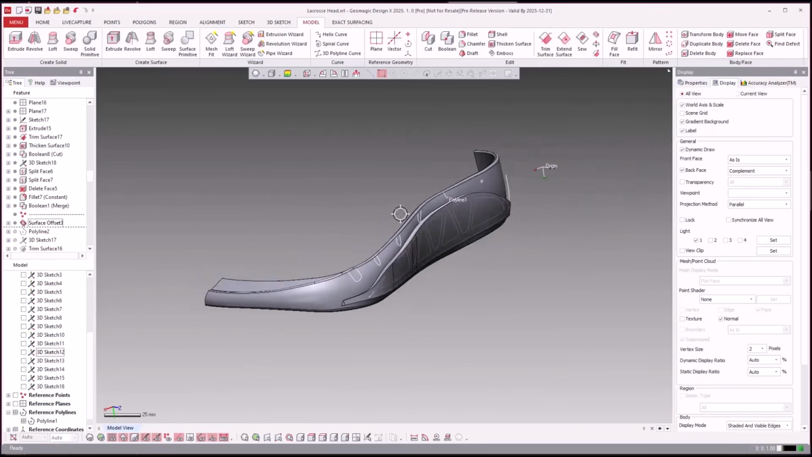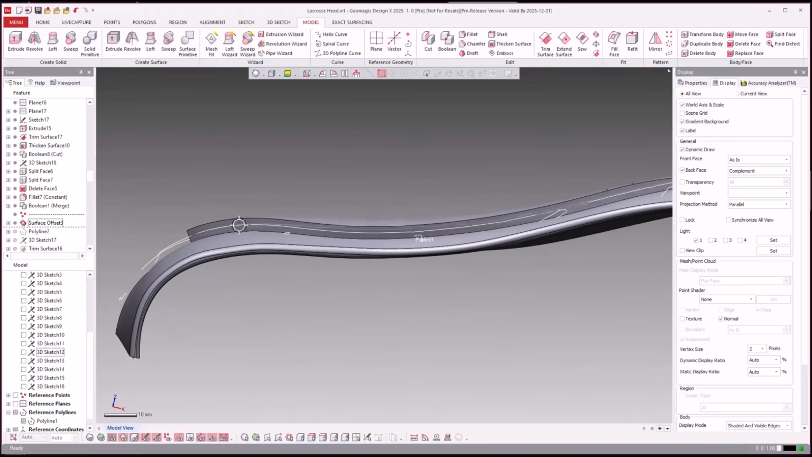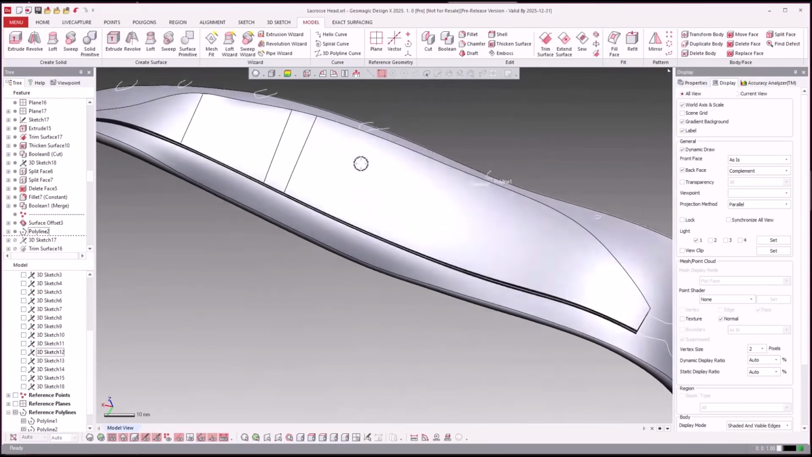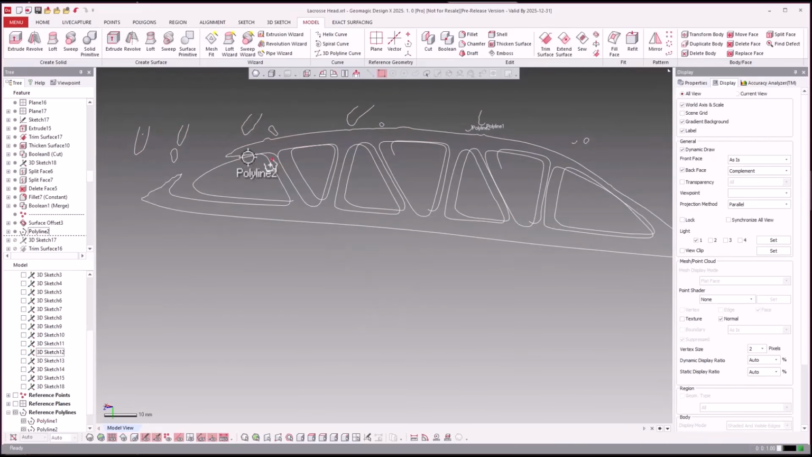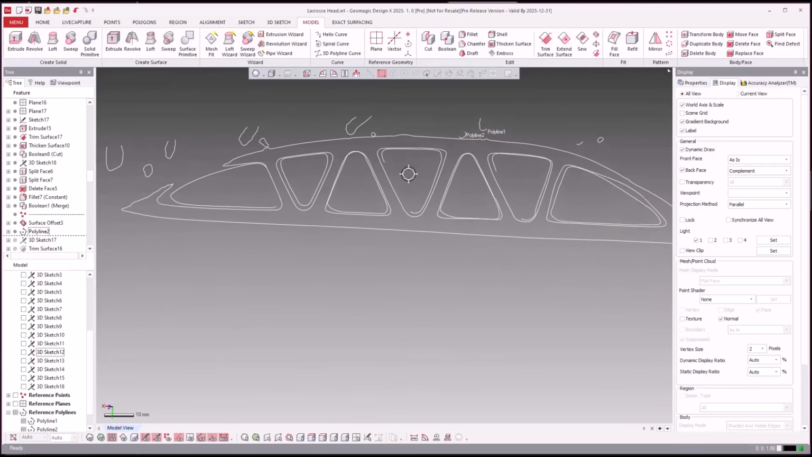Okay, so now we did another offset surface to the inside, I believe. We did another polyline, and that one is really to then make sure that we gather all of that information there. So you see that now we have all of that to go off of.